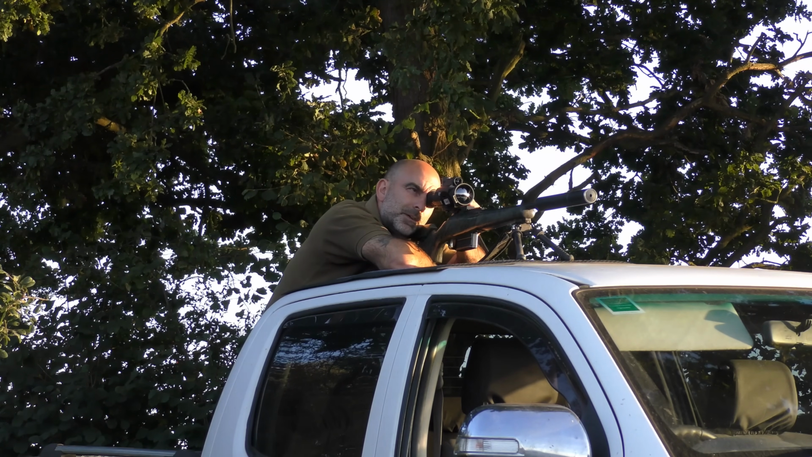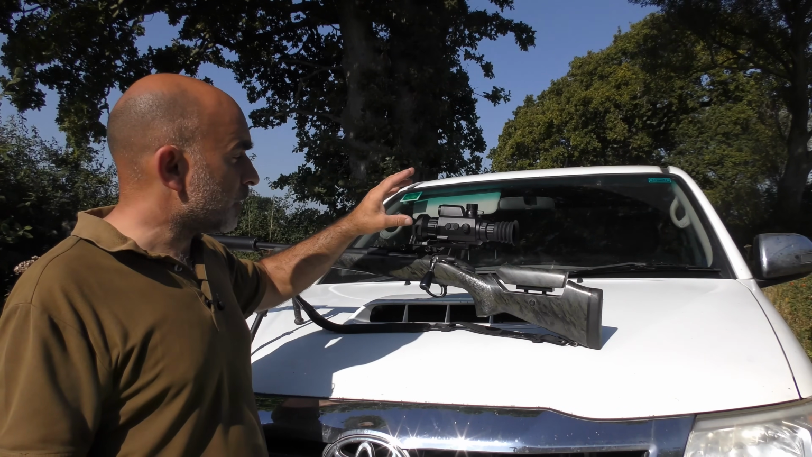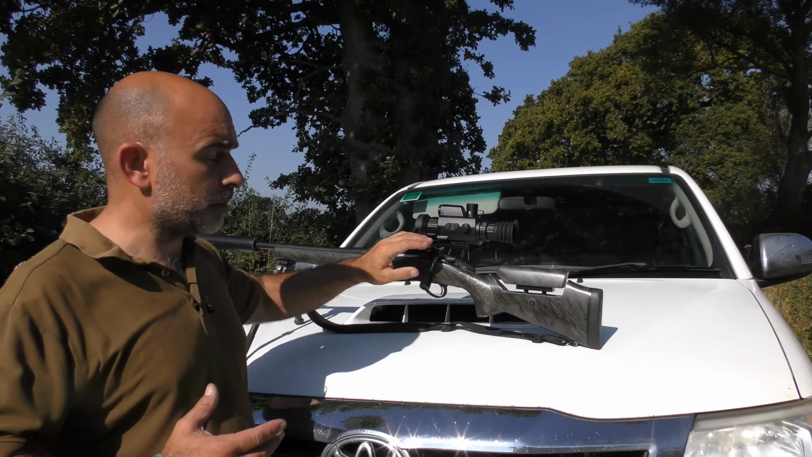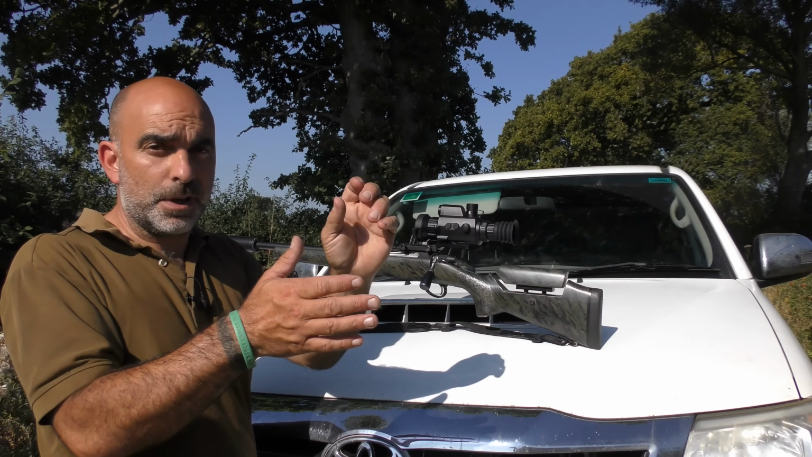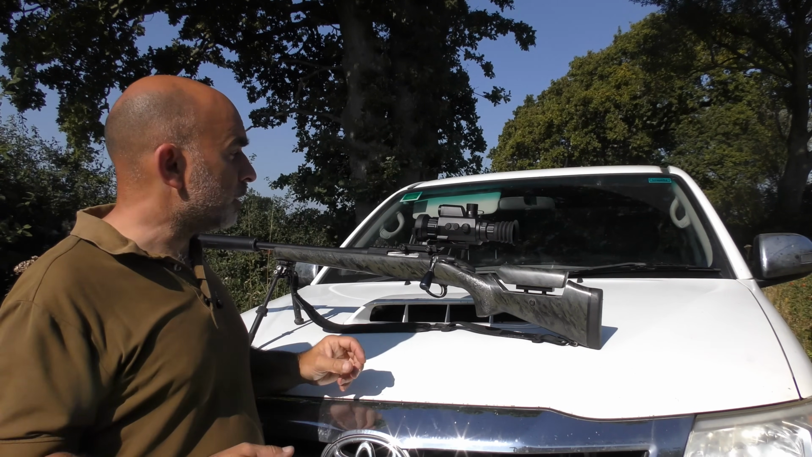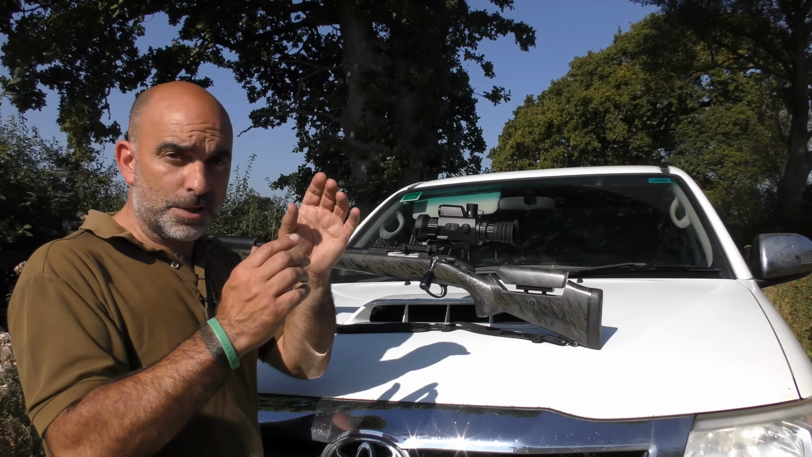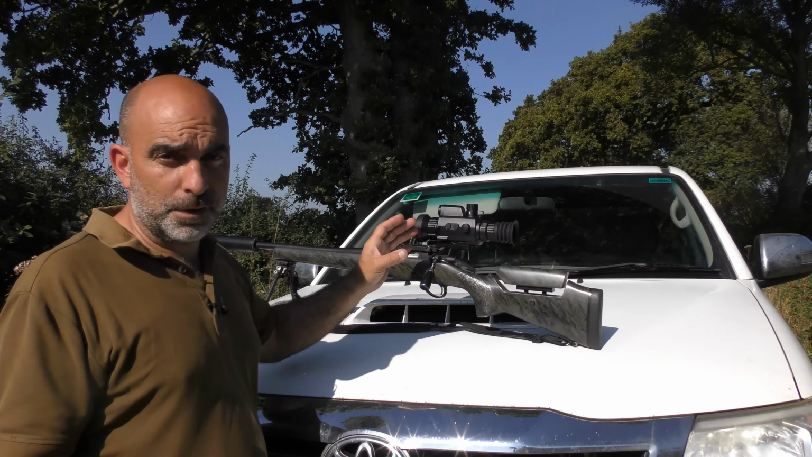This unit's really easy to zero. I zeroed this yesterday in about 4 shots. Basically what I did with that was initially I had another thermal scope on this rifle, so I just set the rifle up with the scope aimed at a certain point and then very carefully removed that scope, put that one on and adjusted it to the same point of impact,